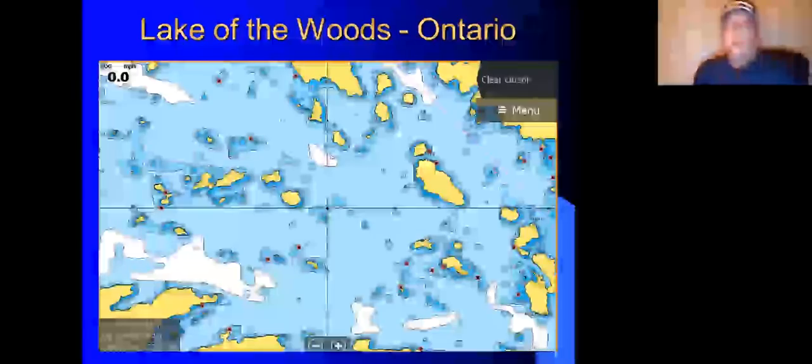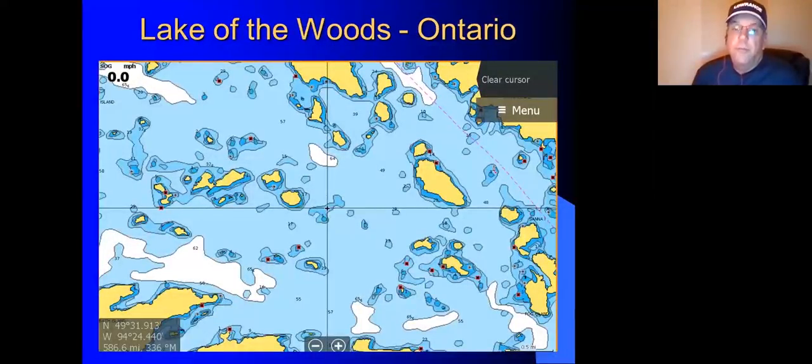So what you end up with is maps like this that basically show you the highlights of the structure. They're showing you some drop-offs. There's little numbers on them where they'll put a reference of, you know, that's a 15-foot reef. That's a 13-foot.